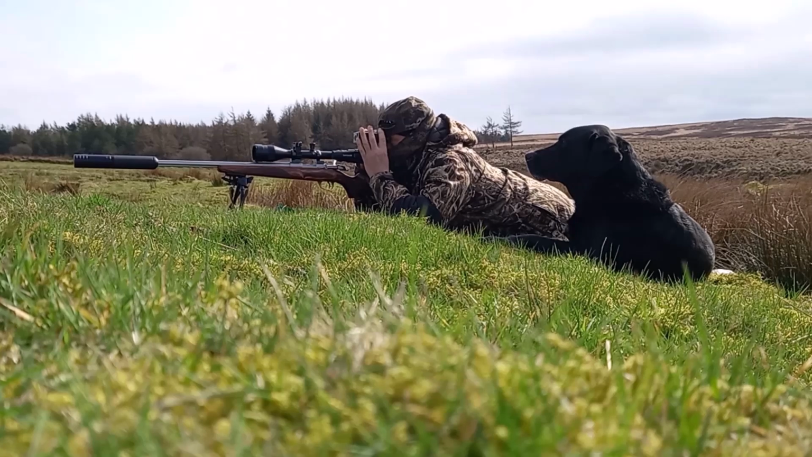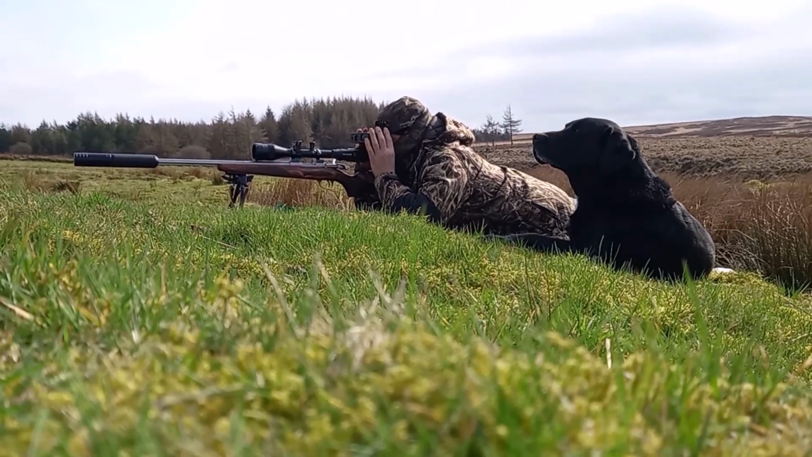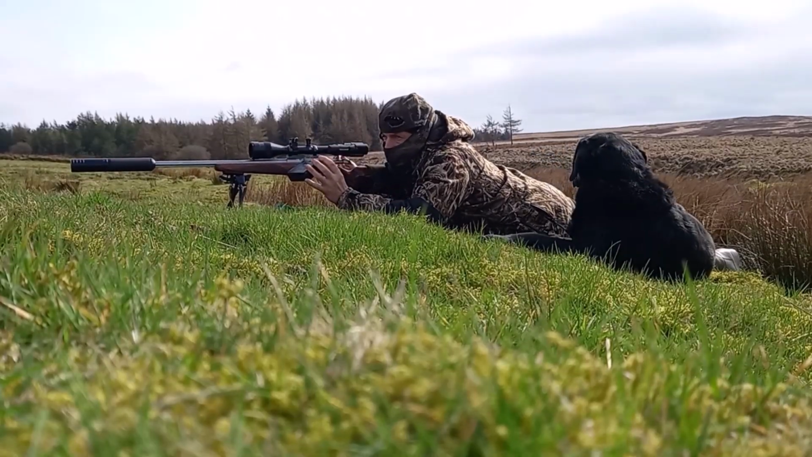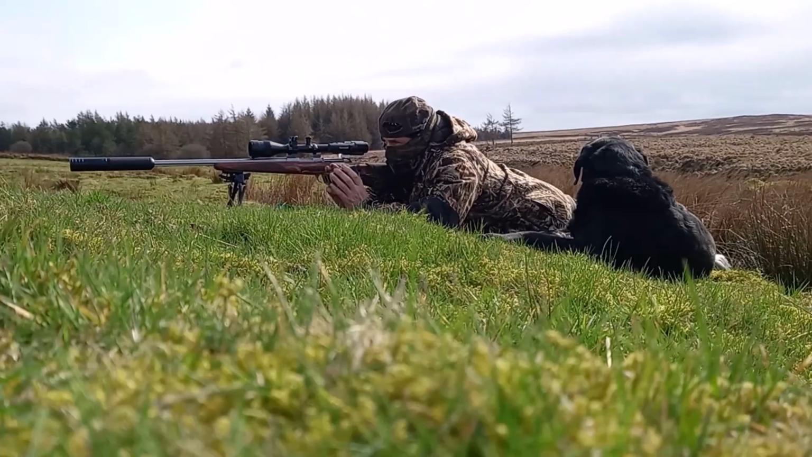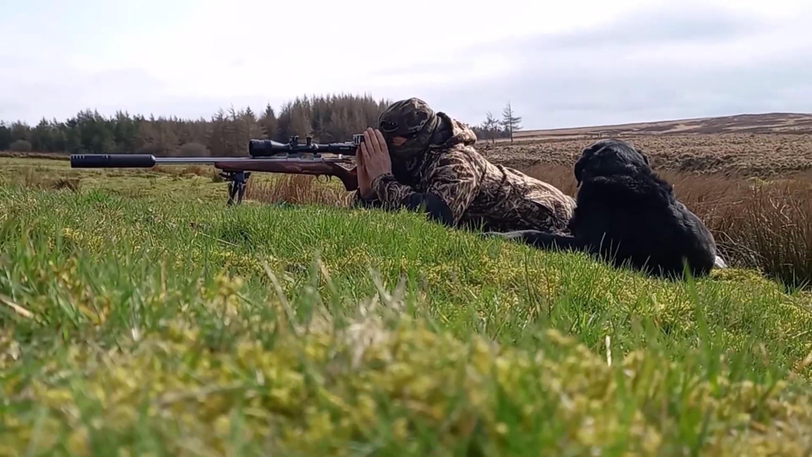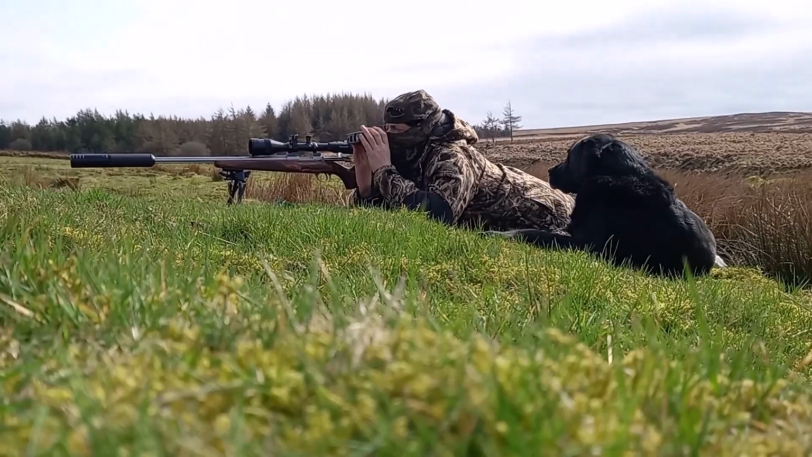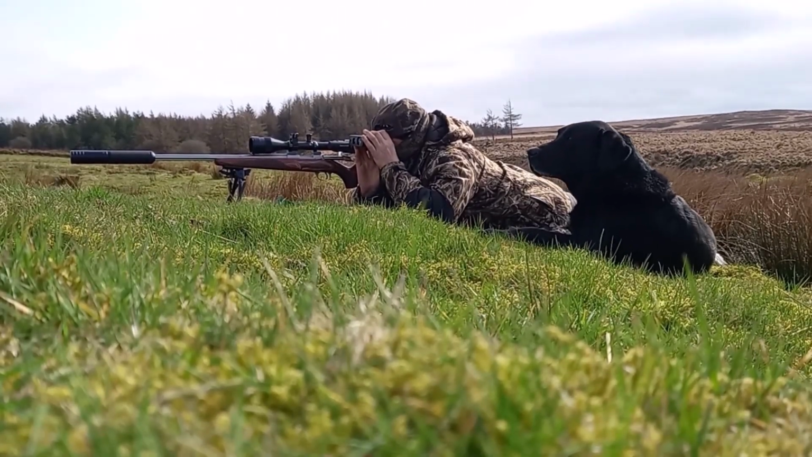It was April, and the farmer had rang me. He found 2 dead lambs with their eyes pecked out. Now I know sometimes lambs do die, and sometimes crows will pick their eyes out once they're dead. But when you find a dead lamb with its eye sockets bleeding, this means the crows have pecked its eyes out while still alive. So he rang me to go and try and sort out these crows.